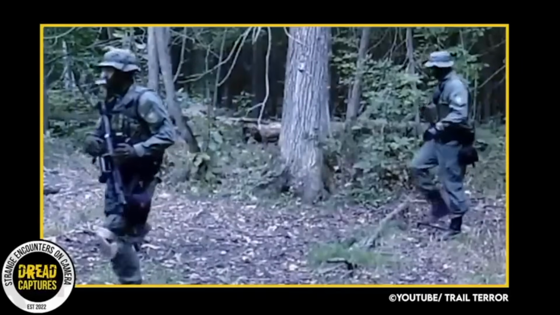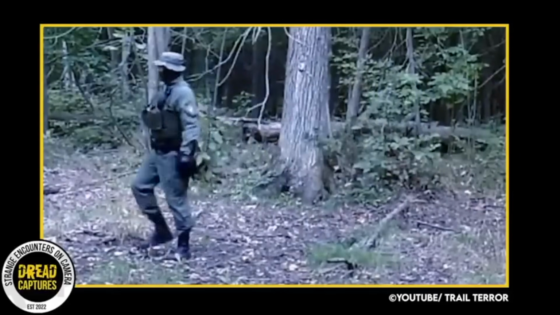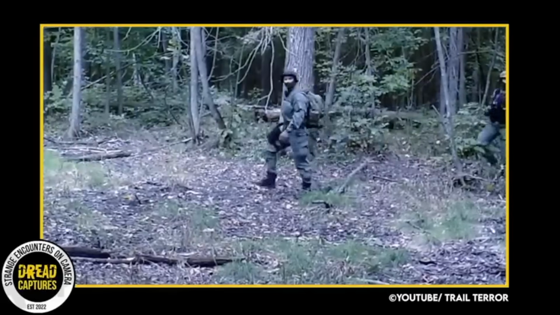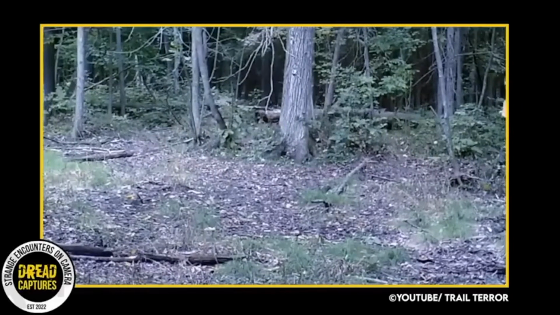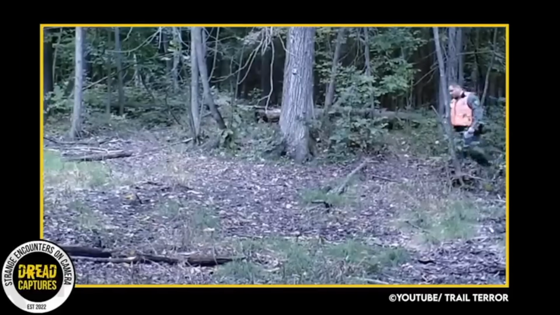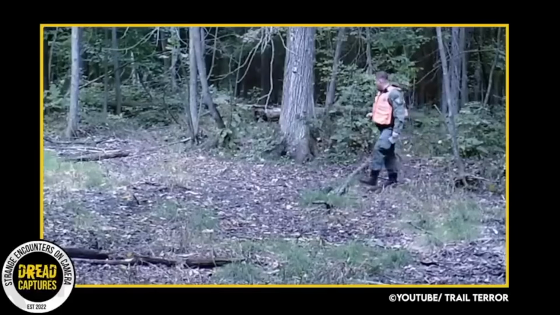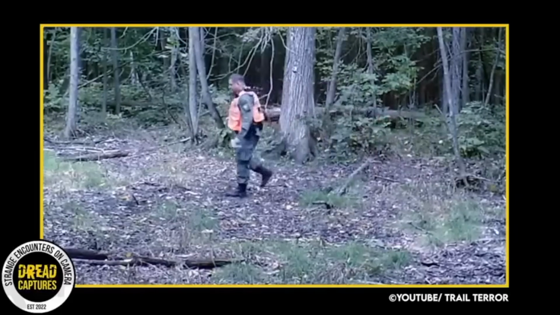This seems pretty suspicious to me. Maybe they're sneaking up through the woods to surprise a drug operation. Another commenter mentioned that they were there for training. Seems a little too close for comfort, seeing as this man has a trail camera on what I'm assuming is his property. Anyhow, thank goodness it was daylight, otherwise it really would have been a startling scene.